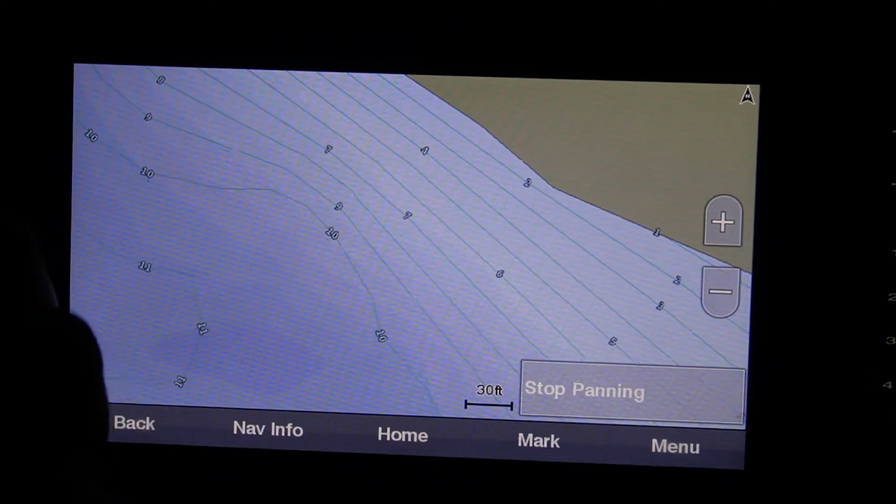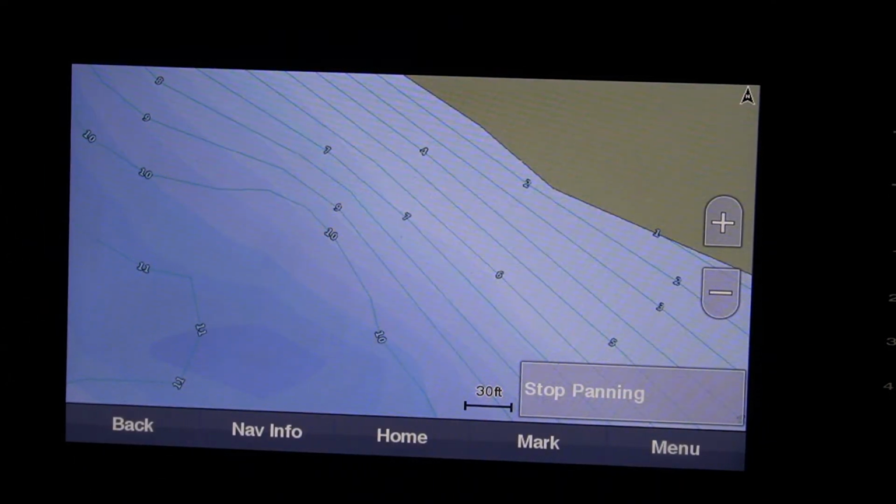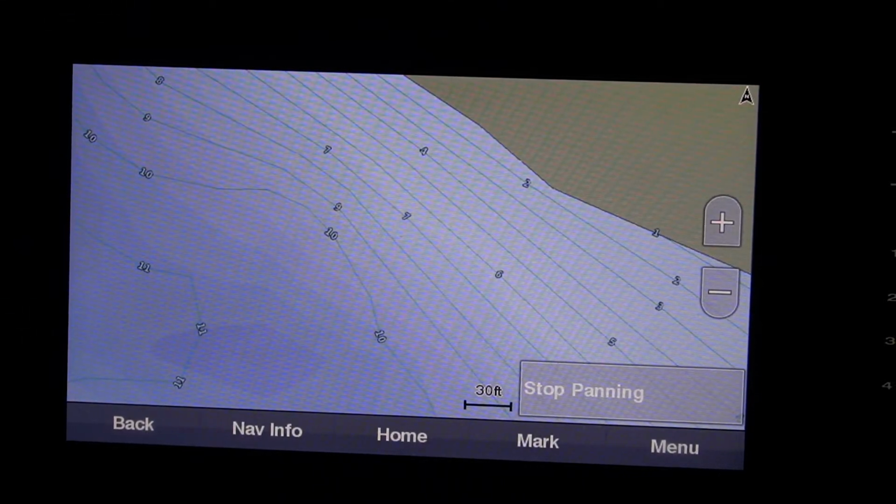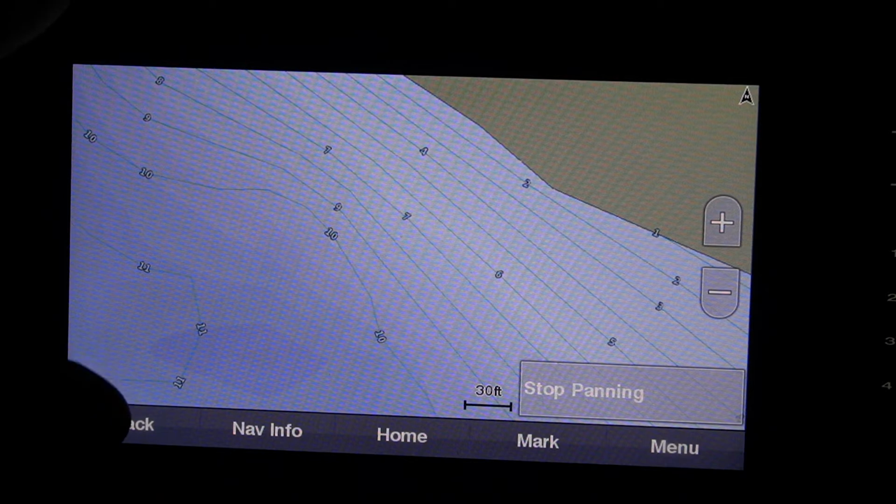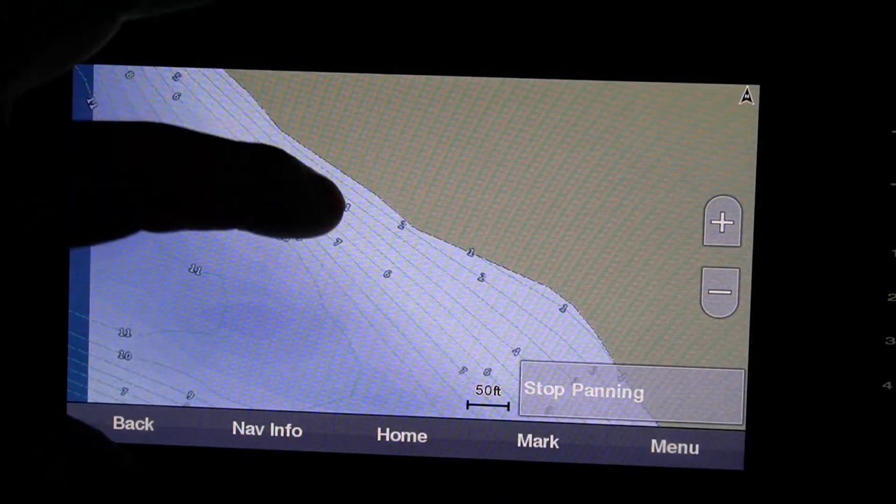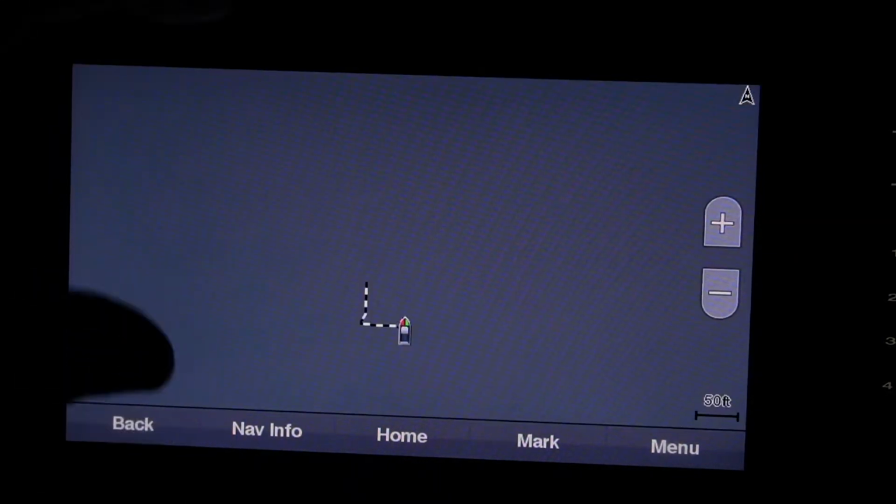Obviously, you would drill holes and use your transducer to really pinpoint where those drop-offs are. But this is a good way to help you out when you first get there and say, okay, where do I want to go and where to start? And this will give you a good place to start. So I do use this quite a bit. It's been super helpful. And as you can see, it actually shows different lines of drop-offs and what have you. So I really like this.